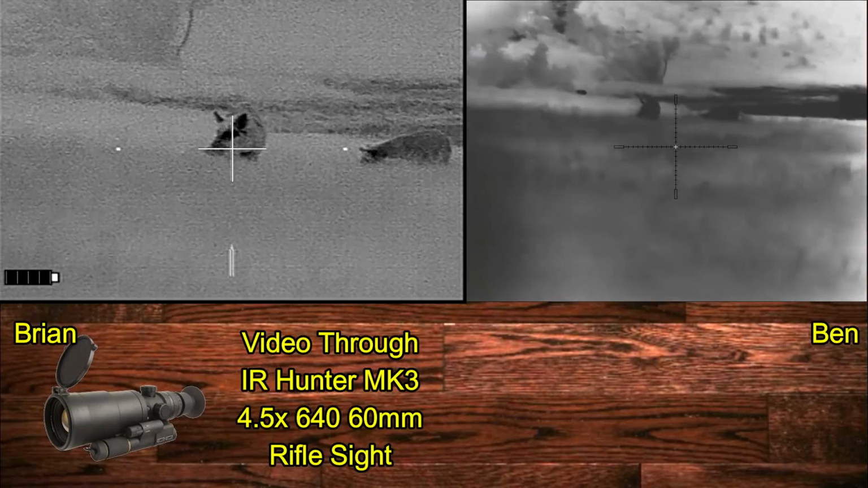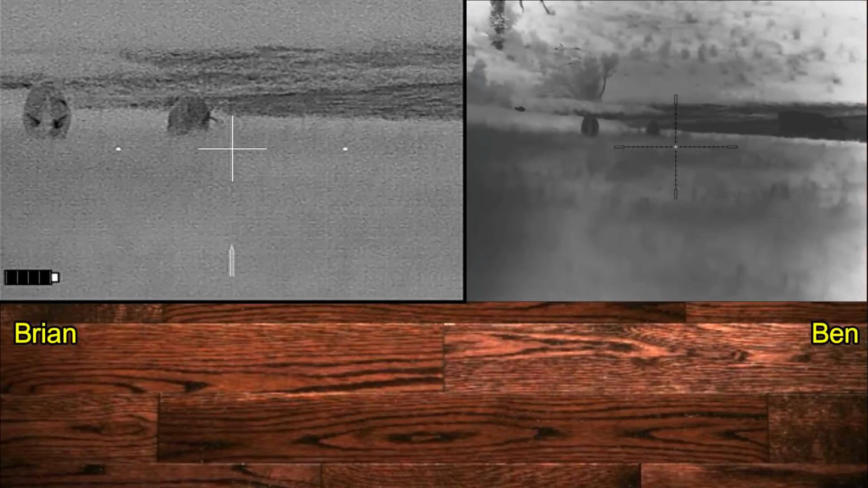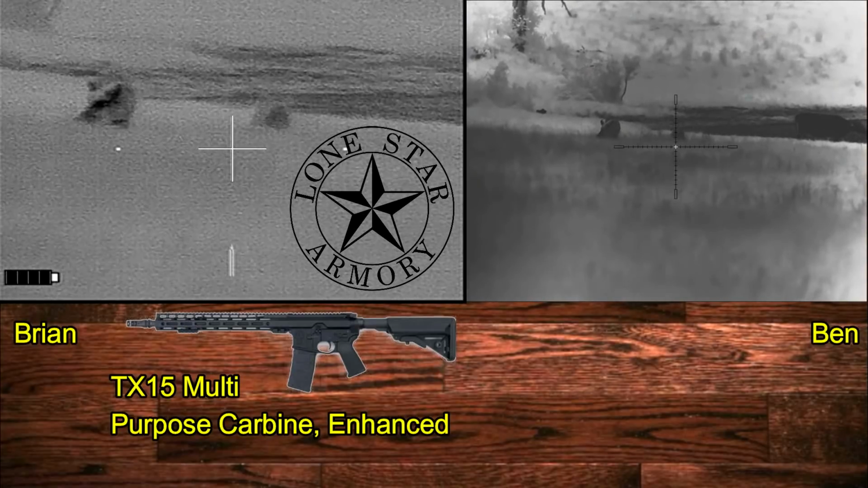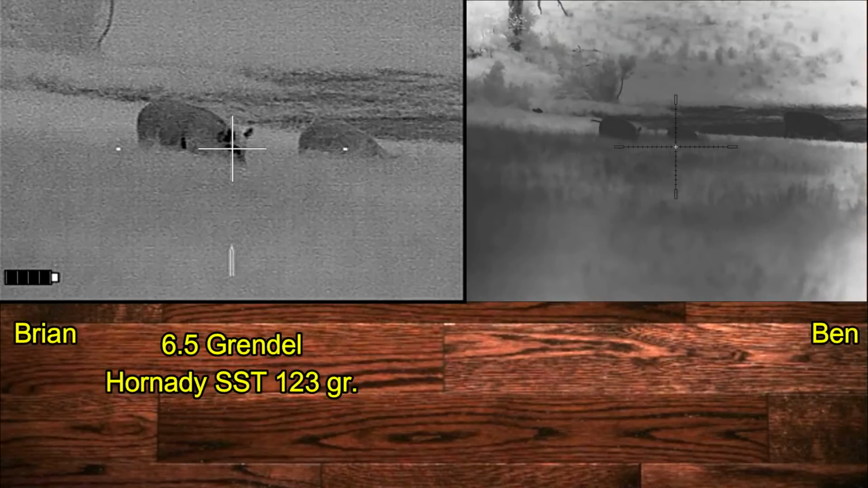And I'm getting video through an IR Hunter MKIII thermal weapon sight, and of course I'm going to be shooting a Lone Star Armory TX-15 multi-purpose carbine enhanced. And through it I'm going to be shooting some Hornady SST 123 grain factory ammunition.